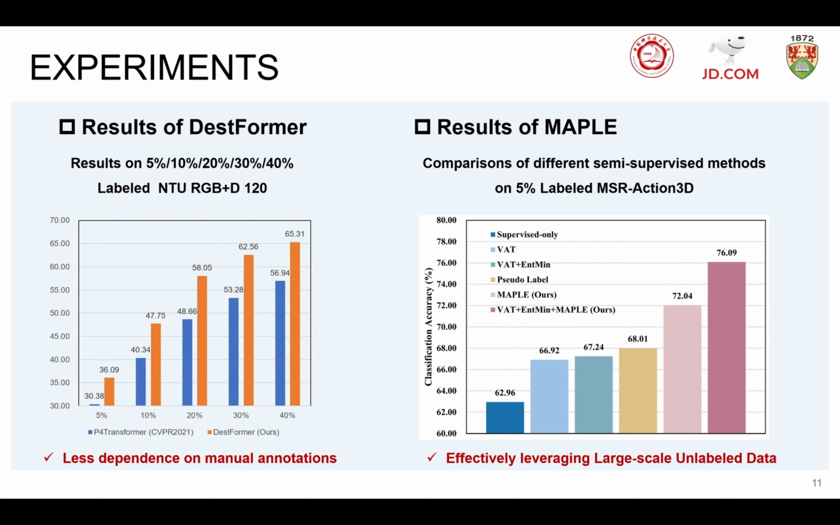The right side of this slide evaluates our MAPLE method by comparing it with leading semi-supervised methods, for example, pseudo-label, VAT, and ENT-min, for semi-supervised point cloud action recognition on the MSR Action 3D dataset. From the results of each semi-supervised method, we can find that our MAPLE method is effective for semi-supervised learning and slightly outperforms the previous methods under most settings.